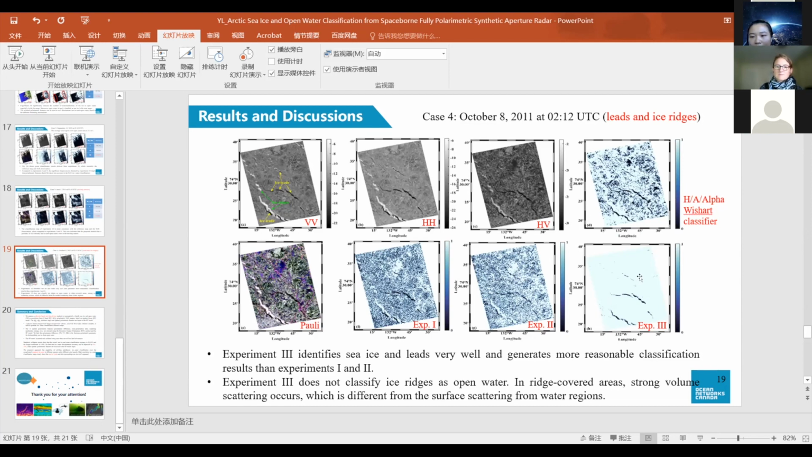But in some other cases, it still needs to be improved. For example, some which we didn't show here, this method will still be affected by the incidence angle dependency. So I think this method still needs to be improved for operational use.